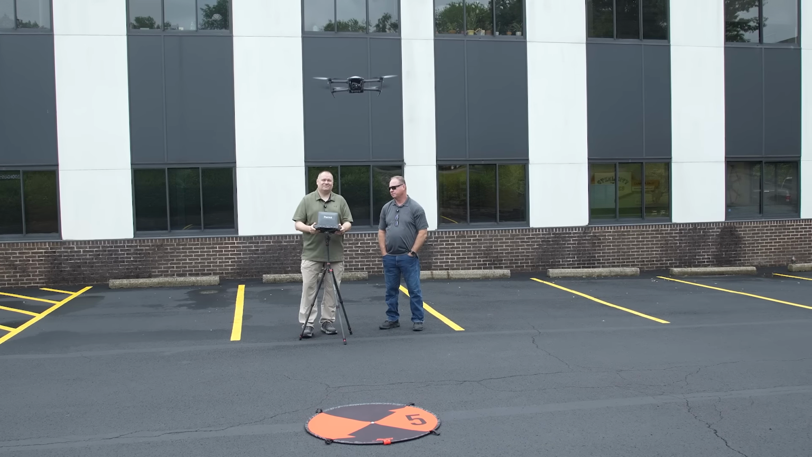But as far as the performance of it, it is very quiet up in the air, unless you're really hammering the sticks. It is quiet. It holds its position very, very well. I'm impressed with the performance of it. I like that it's small, durable. It's definitely very durable. The controller is durable, and overall, I think it's a good product.